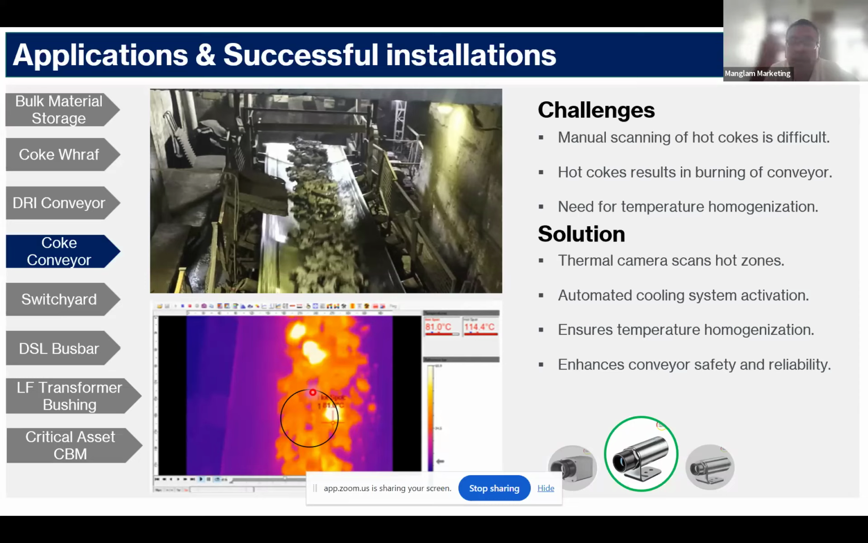Then you are able to detect it at a much earlier stage, compared to a later stage when it has already caught fire. On these conveyors, for example, you can see the three areas which are bright red.